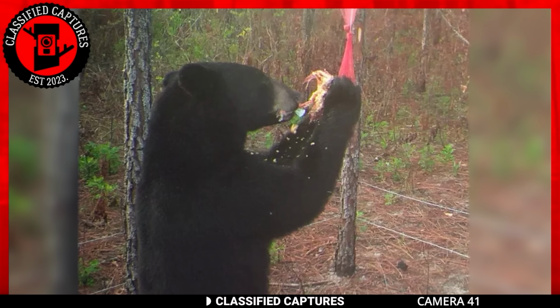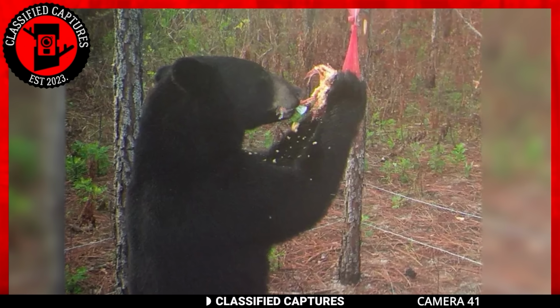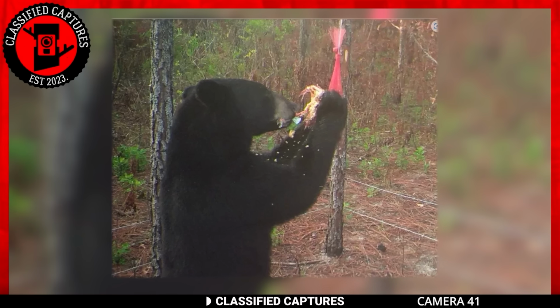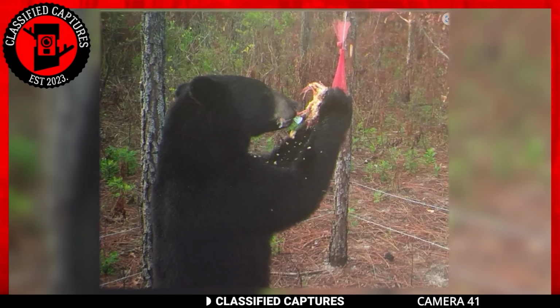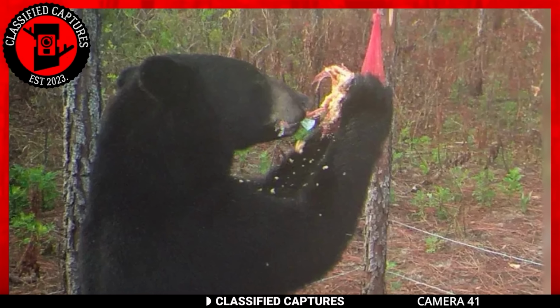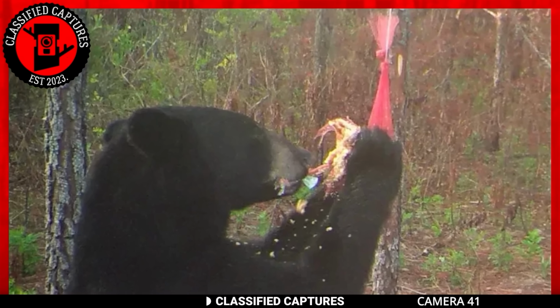Have you ever seen a bear eat? If you answered no, then perhaps you would find this capture interesting. In the image, we see a black bear standing on its hind legs, its ears turned backwards in an intriguing pose. What captures our curiosity is the red fabric tied to a tree branch swaying tantalizingly in the breeze.